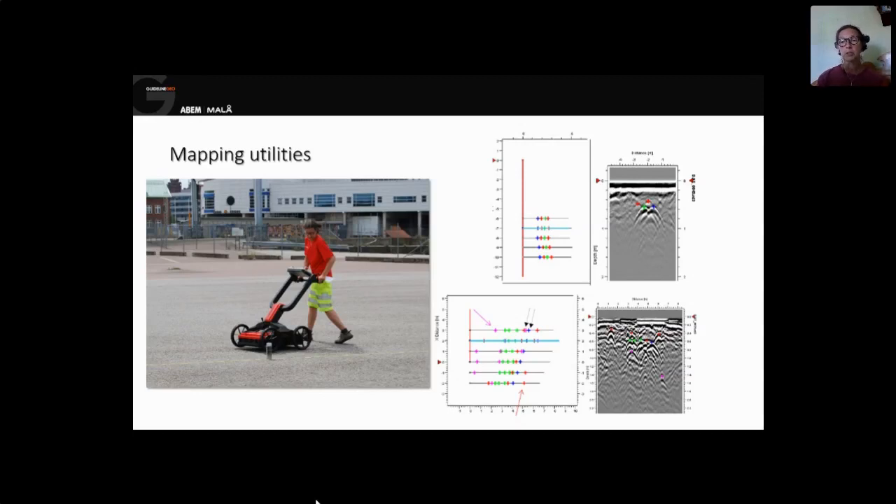As you can see in the picture below, there are a number of hyperbolas, and when working in parallel profiles, as you can see to the left, it's hard to distinguish which different hyperbolas are connected to which, and which are actually utilities and which are actually just single boulders or stones or tree roots or whatever can be buried in the ground. So utility work can be quite easy and sometimes really tough, depending on the surrounding geological conditions.